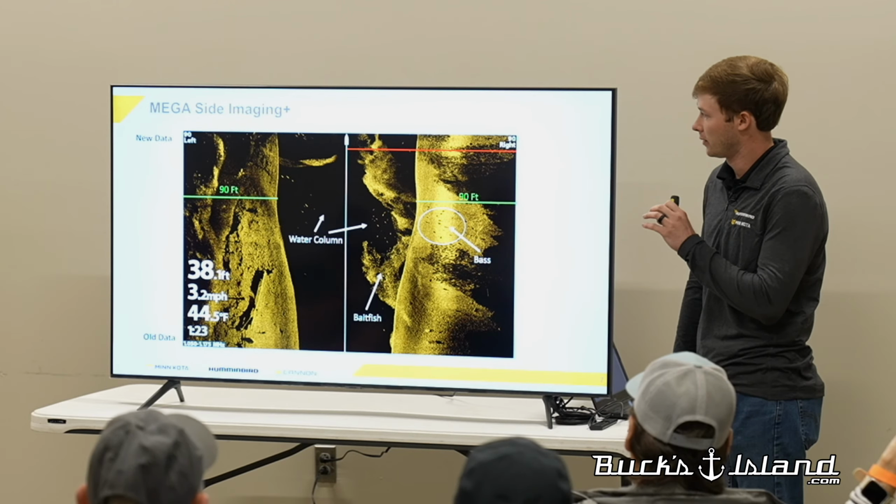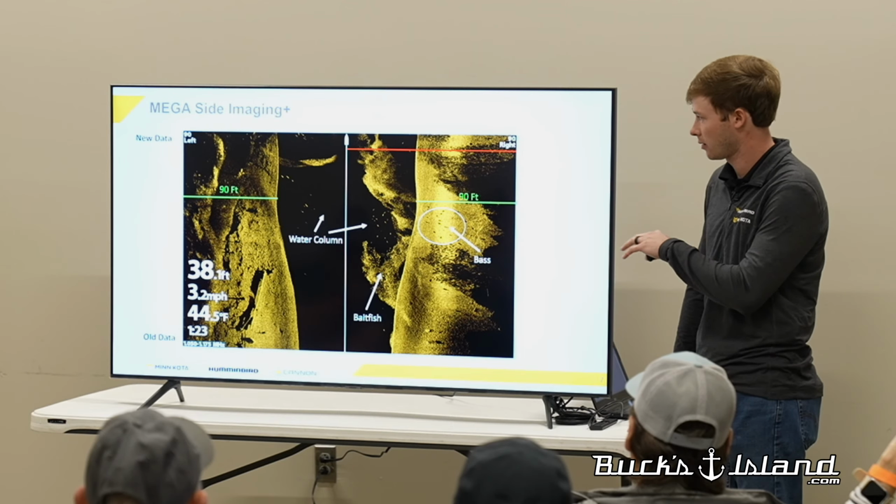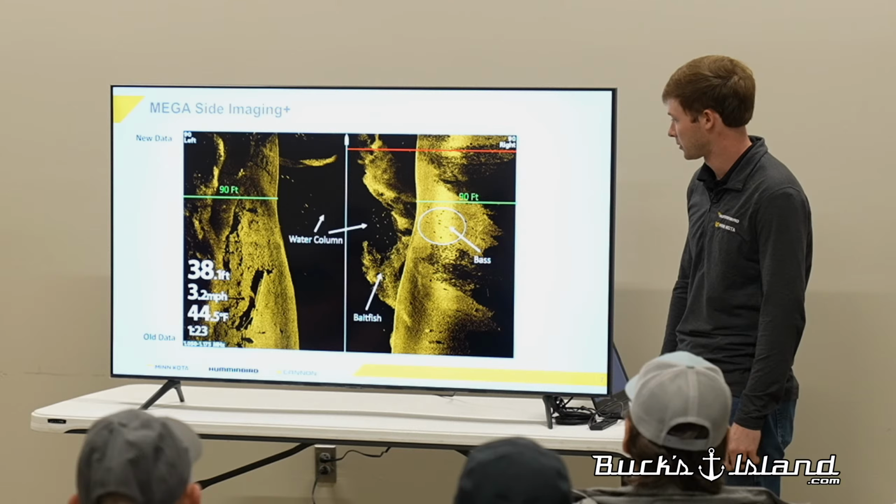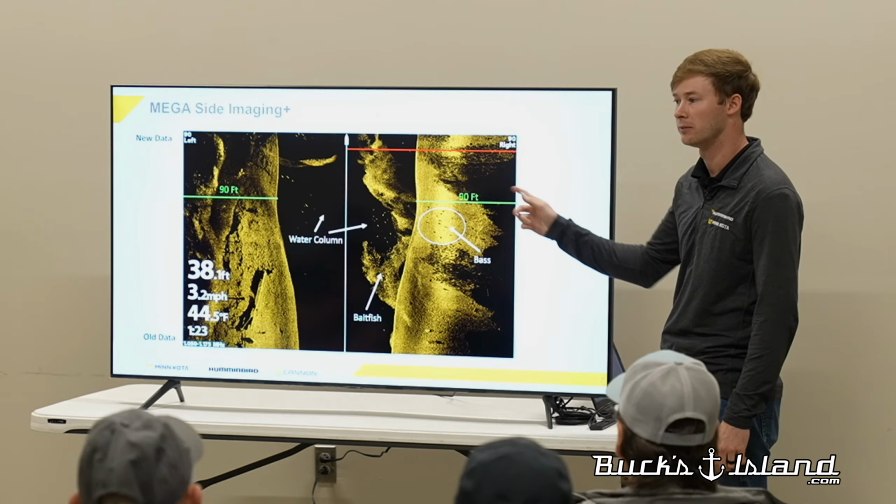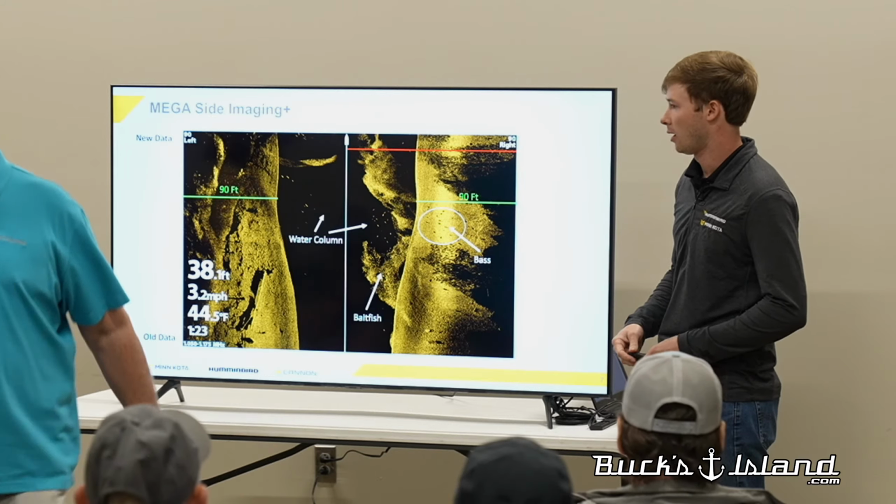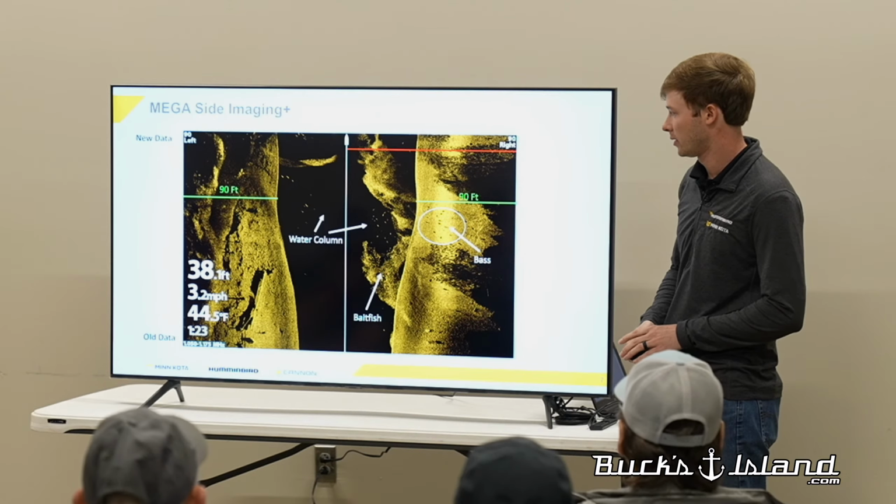This is measured, 90 foot is measured basically in the green there, and it's not measured from the boat to the actual side of the screen. Is a true 90 foot bottom there. So you're scanning 90 foot to each side in this particular example. One thing you want to basically note on this is the range.